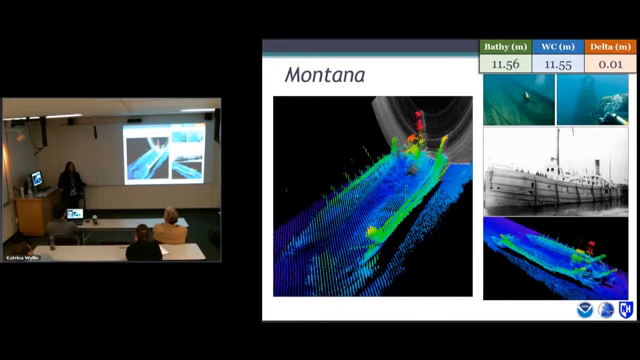You know, it's in the box still. Let's take it out of the box. So they took it out of the box, and they collected data with it, and they happened to turn water column on over these wrecks. And I got my hands on the data, and this is what I got.